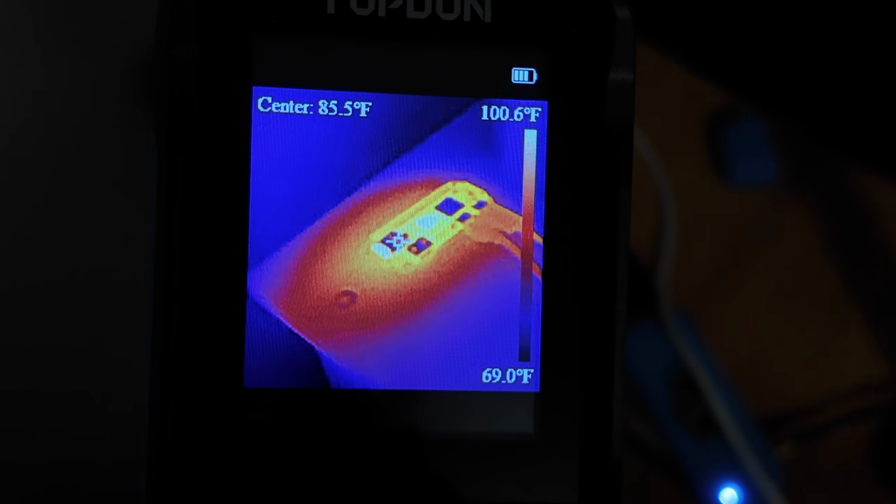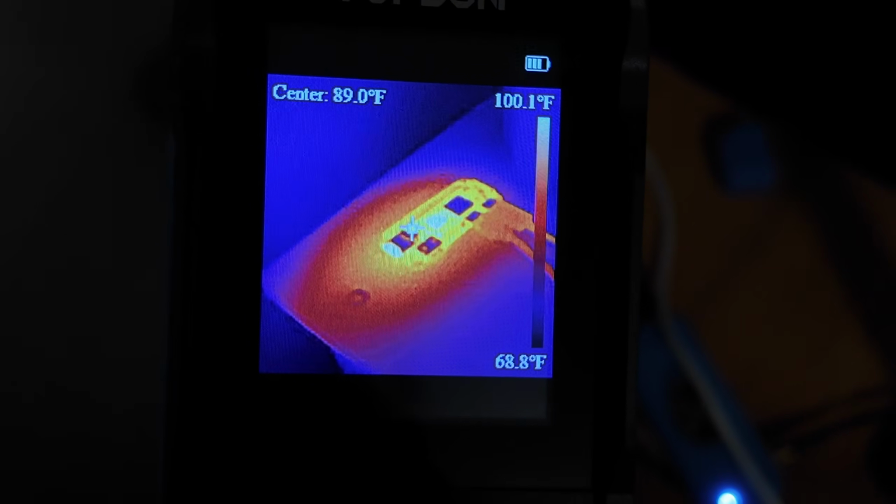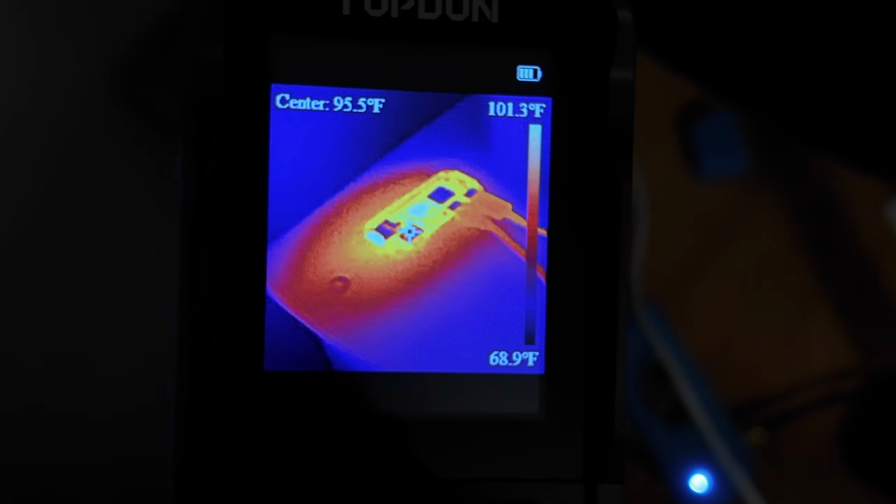And it's a bit hotter, it's running at like 100 degrees Fahrenheit. The other one was like 90-ish, 80-ish.